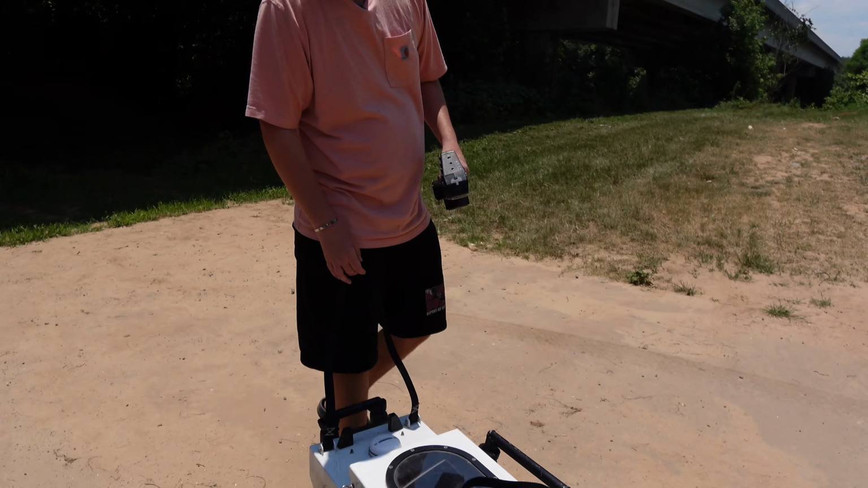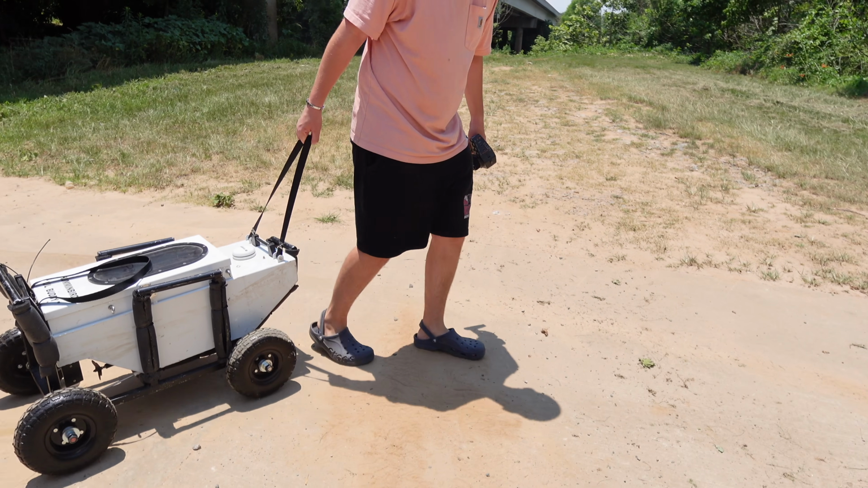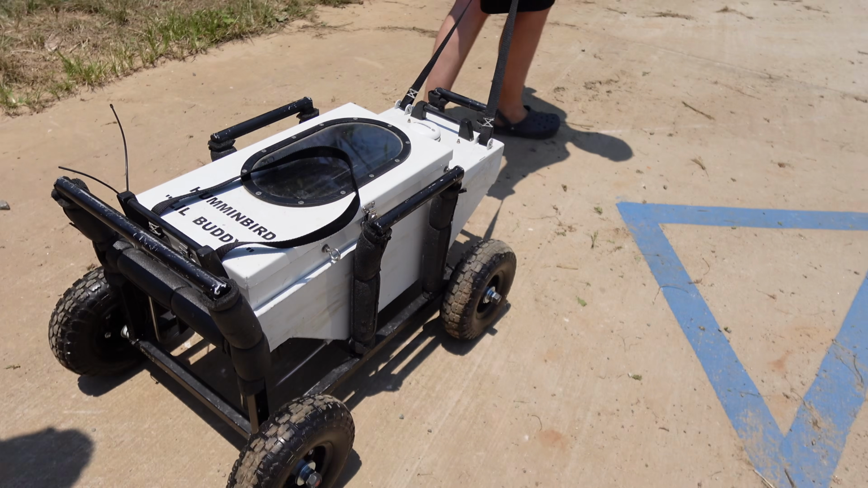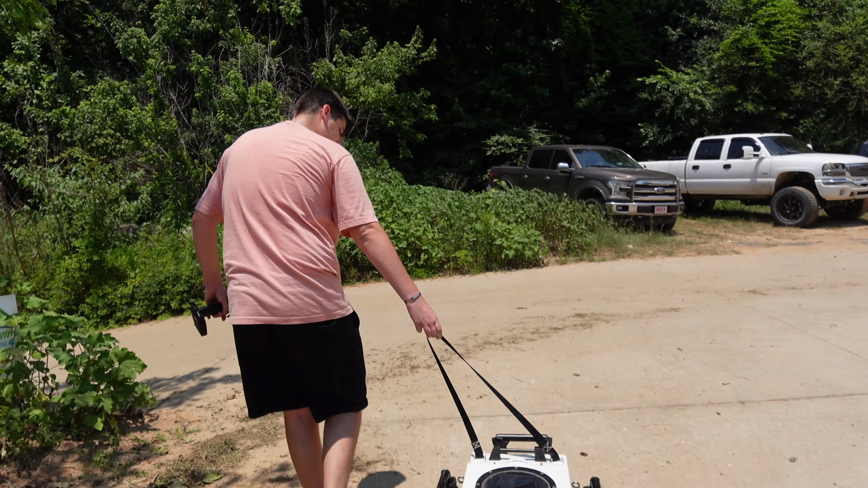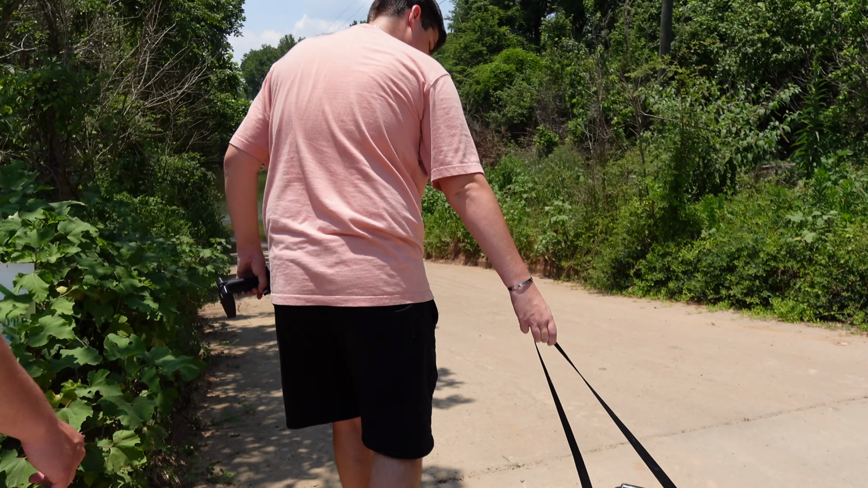So we've got the little buddy today that you guys have seen us use in previous videos. We're gonna take this sonar boat to the bottom of where this Flint River is. Try to see if we can locate any vehicles or anything of potential importance in here.